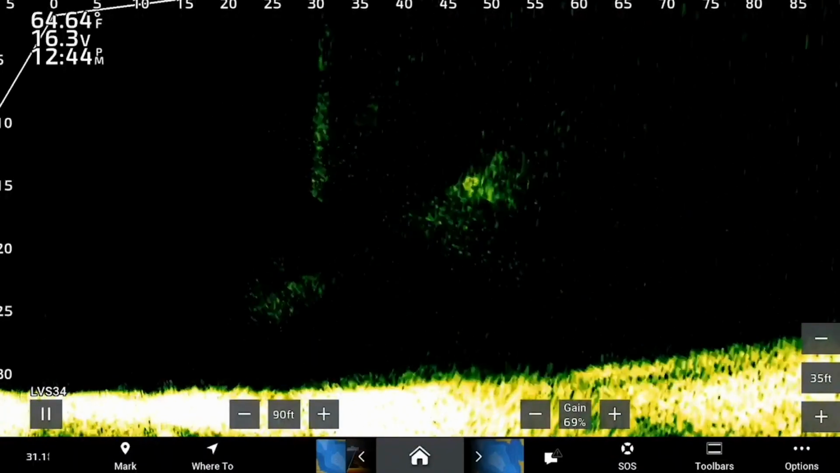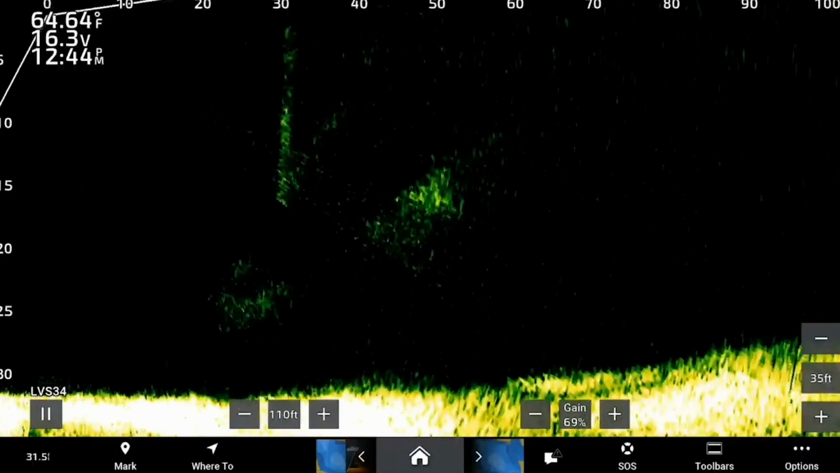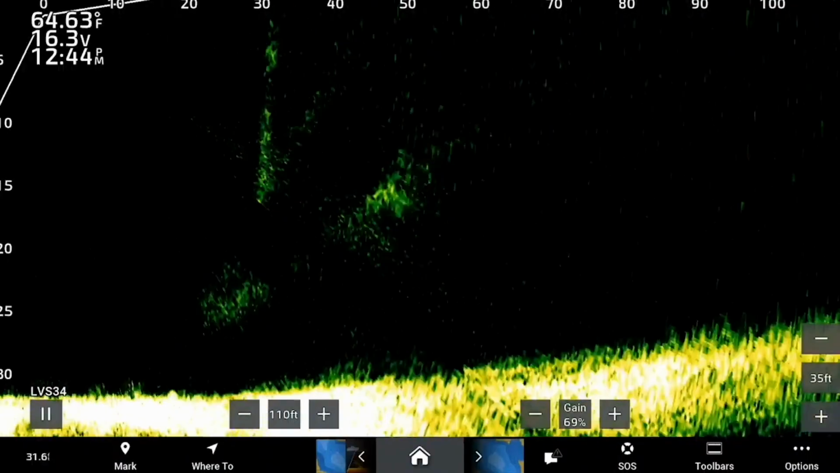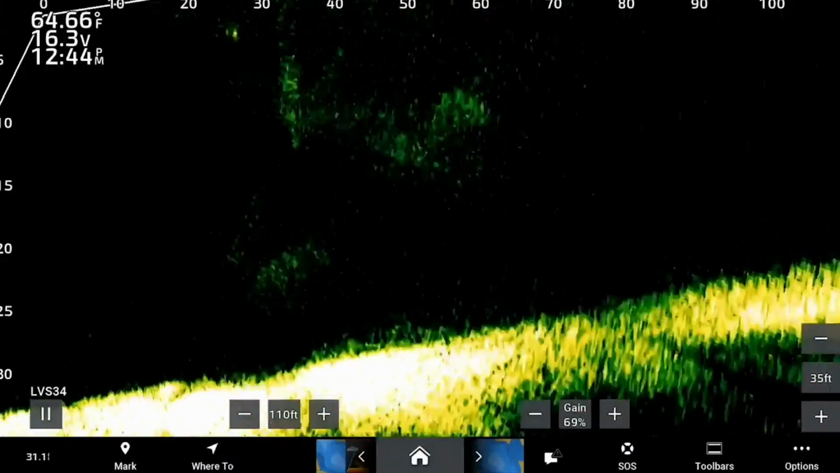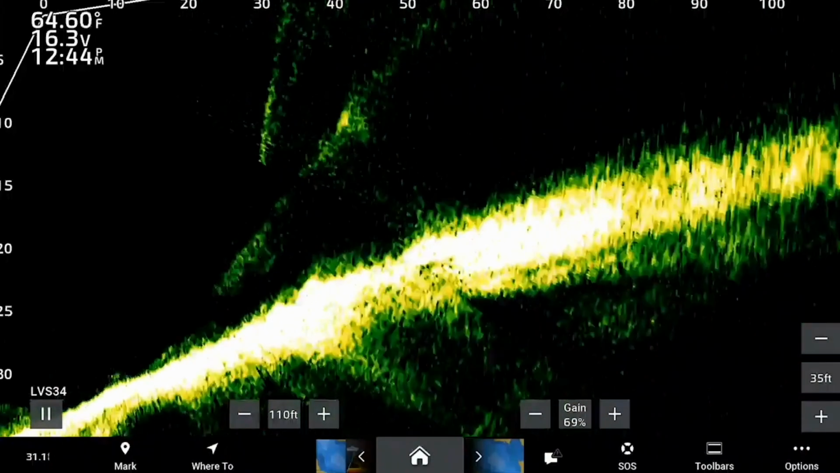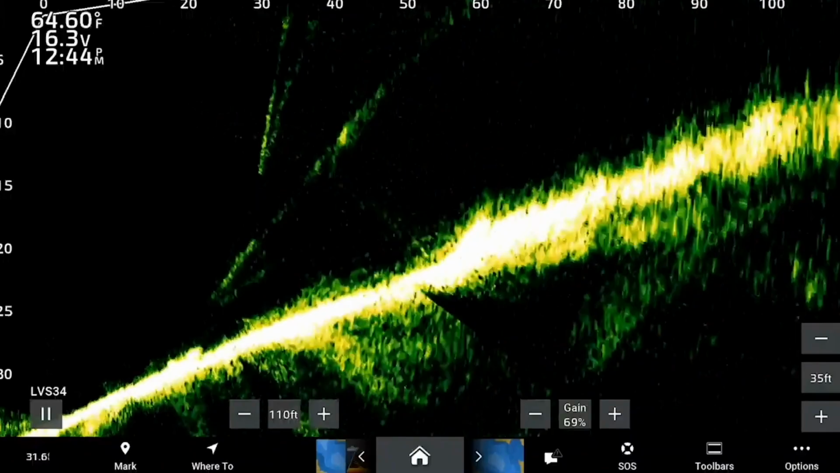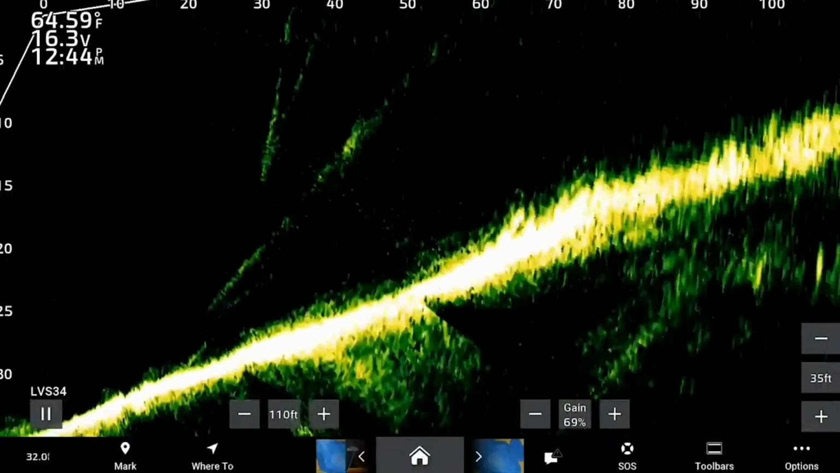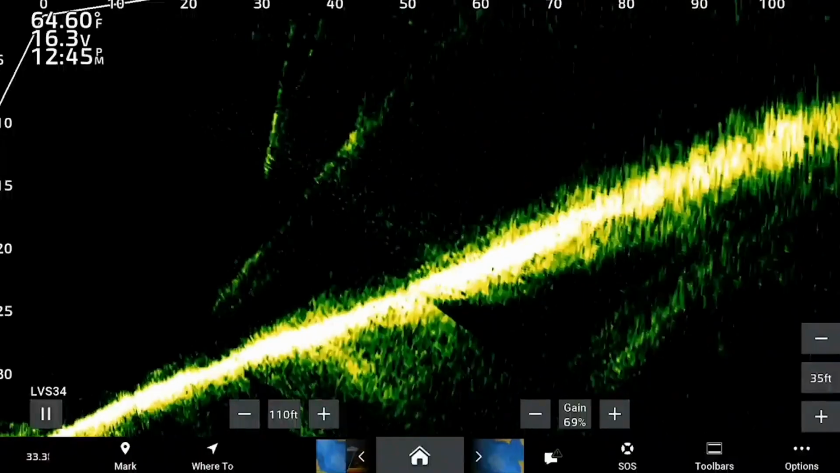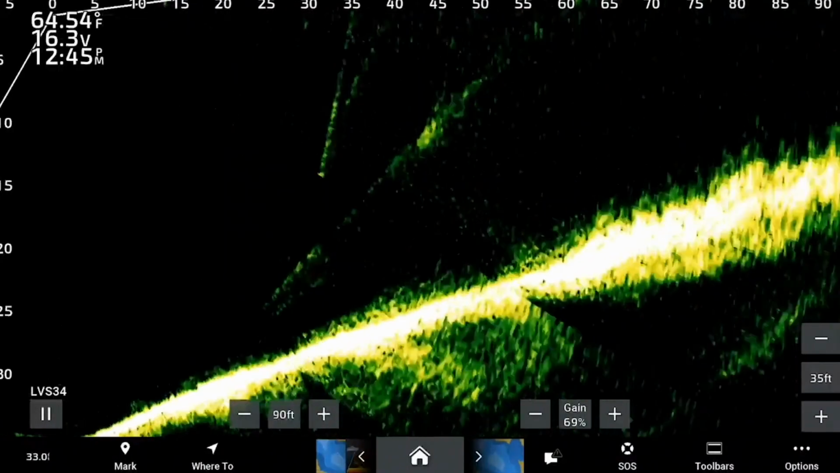Now, if I'm looking for structure or looking for pelagic fish, I can sometimes run it out to 110 just to figure out, okay, is there a fish in the general area? Right now, I haven't seen one, but they can be hugged on the bottom. There's one right up in that region. But I keep it at 90.